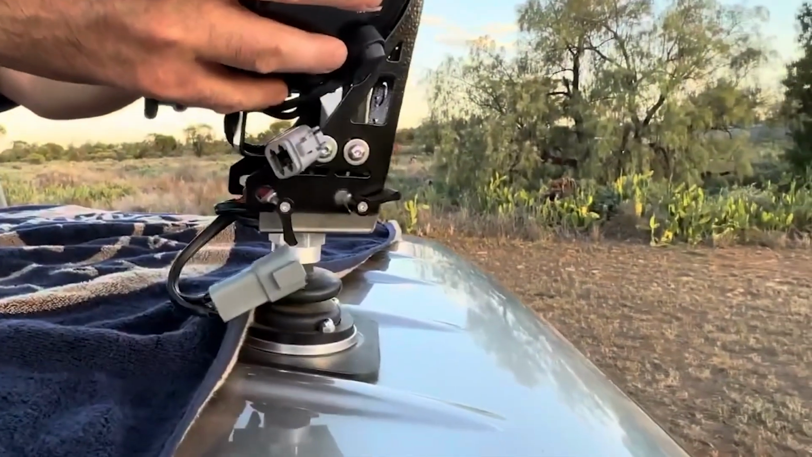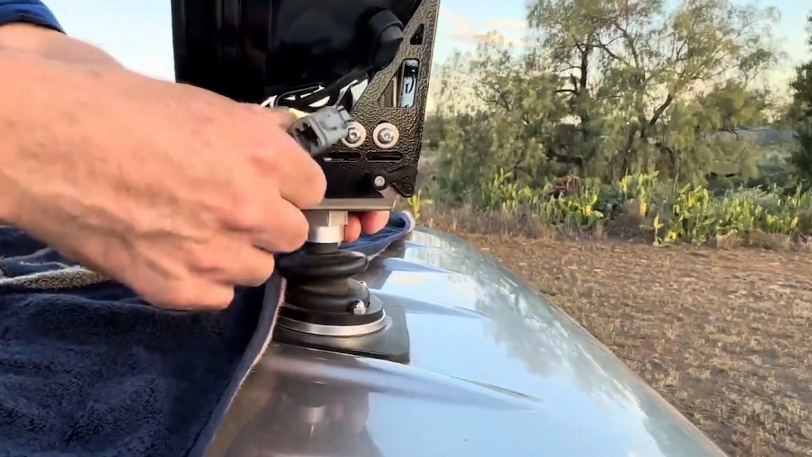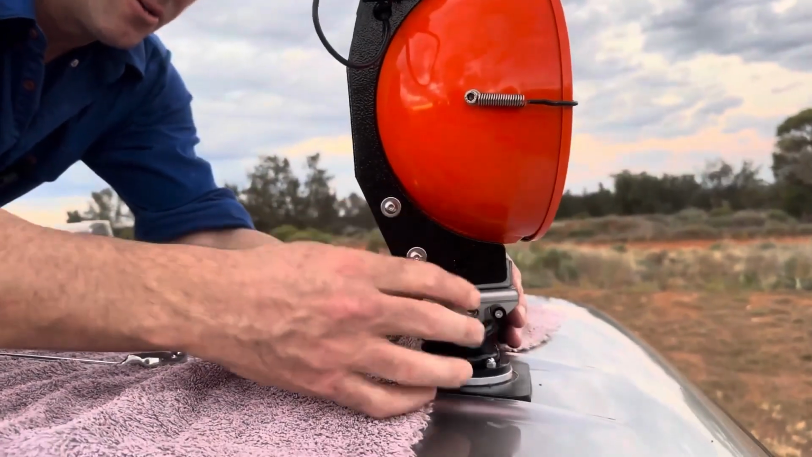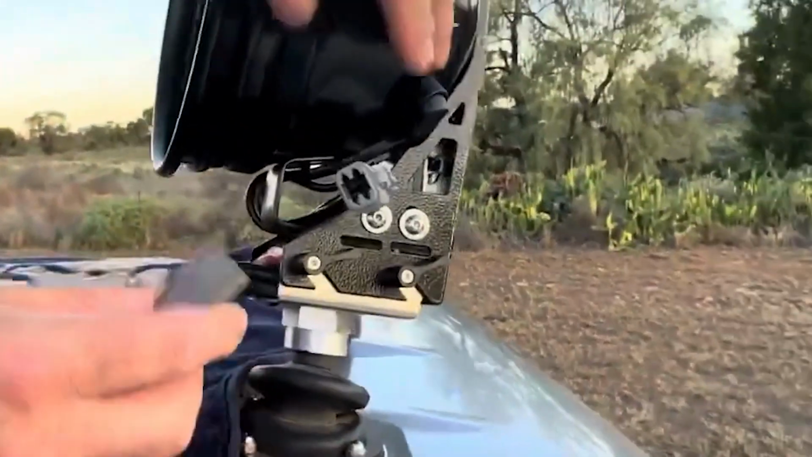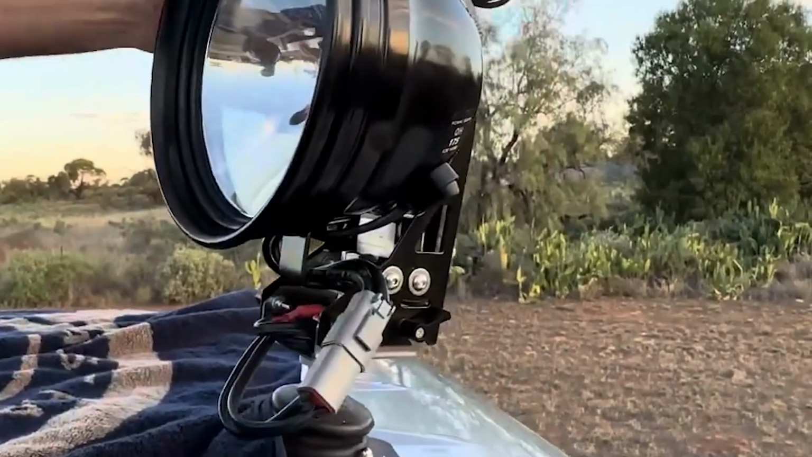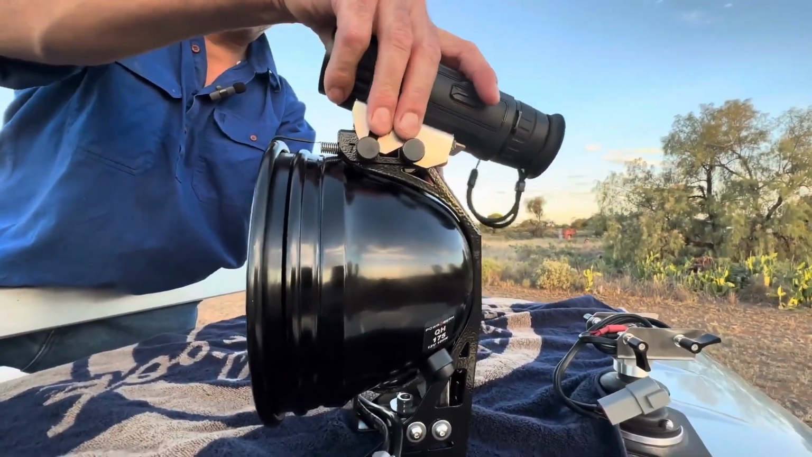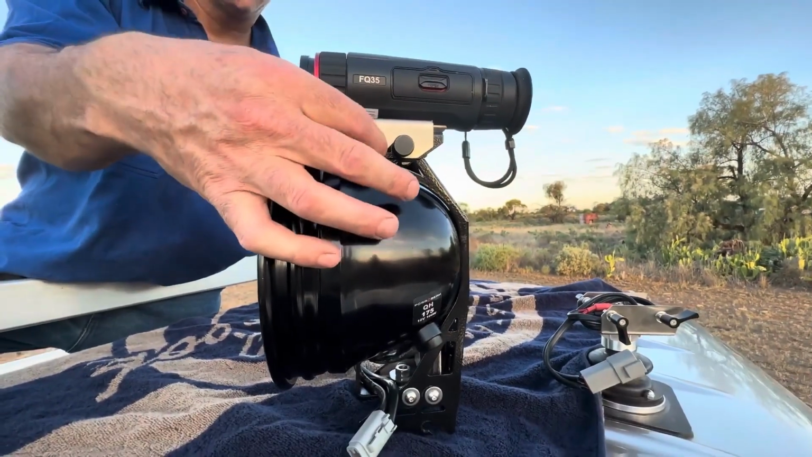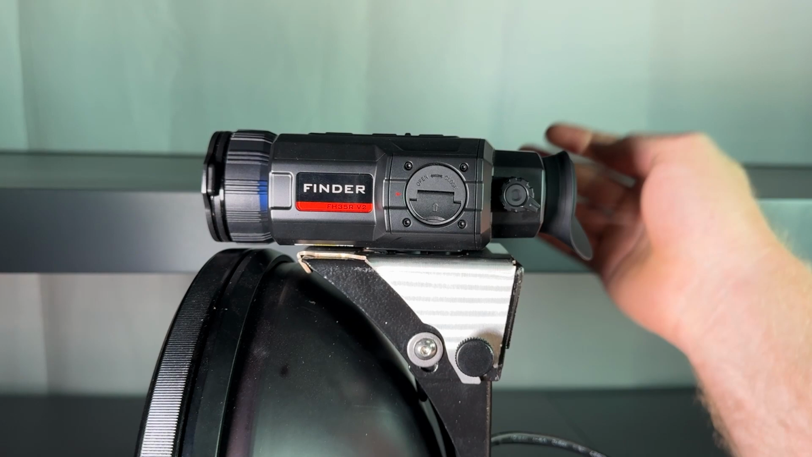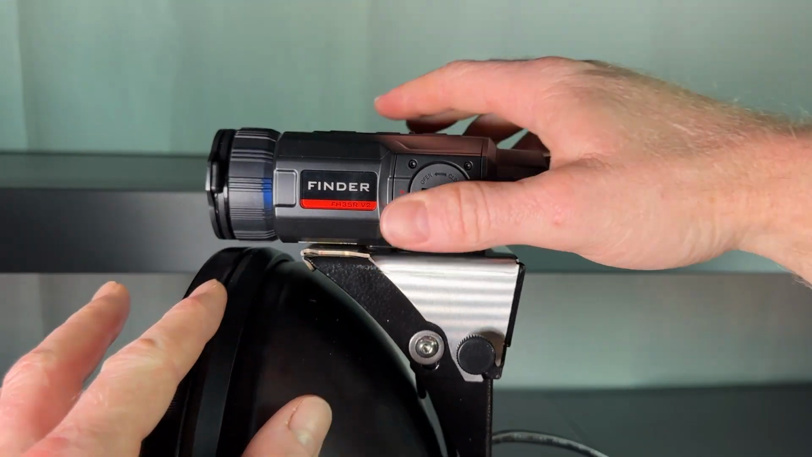Their brackets now have a quick release system that allows you to easily remove your light from the roof. Combine this with some high quality Deutsch connectors and removing your light becomes a breeze. In addition to that, they now have a quick release in the top of the bracket that you can attach to your thermal. This allows for easy attaching and detaching of the thermal from your light.